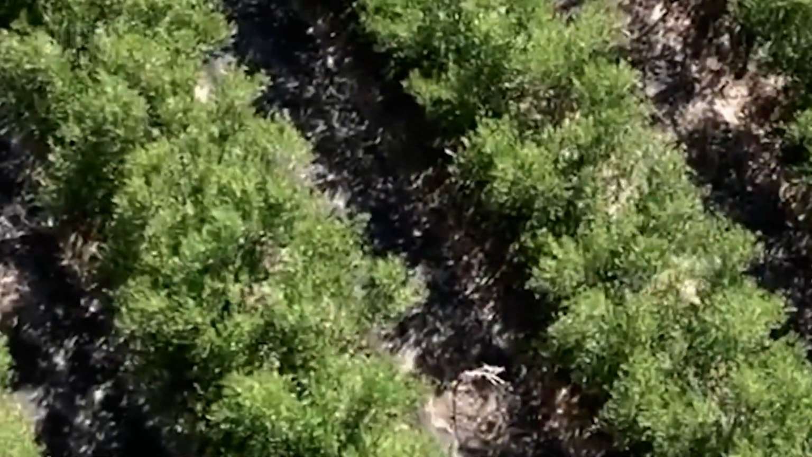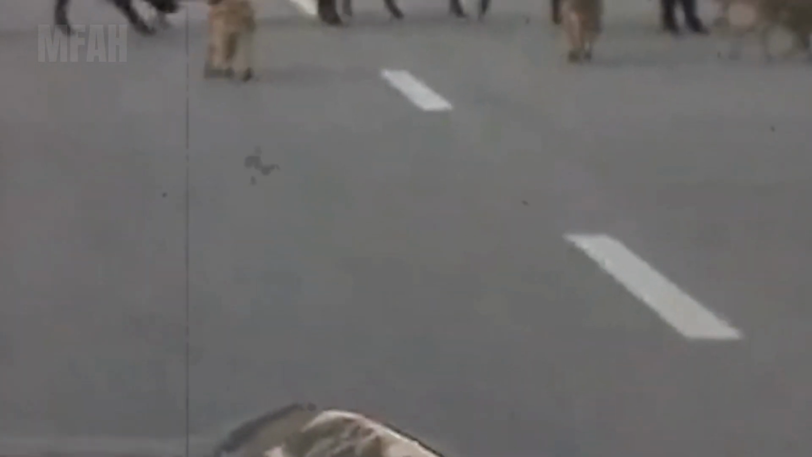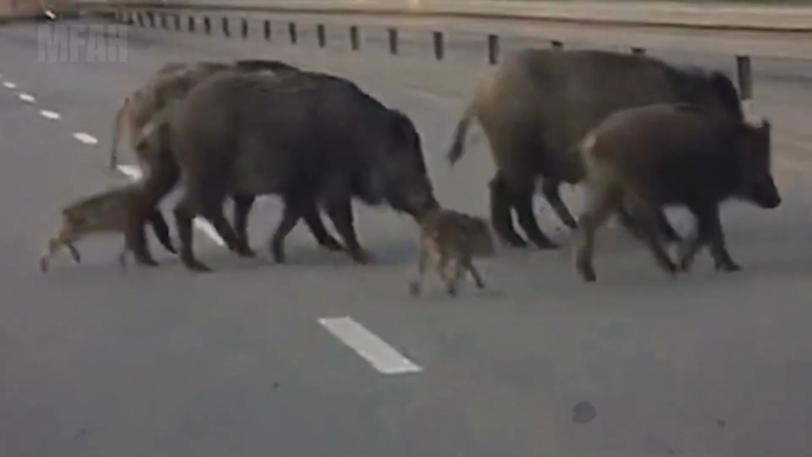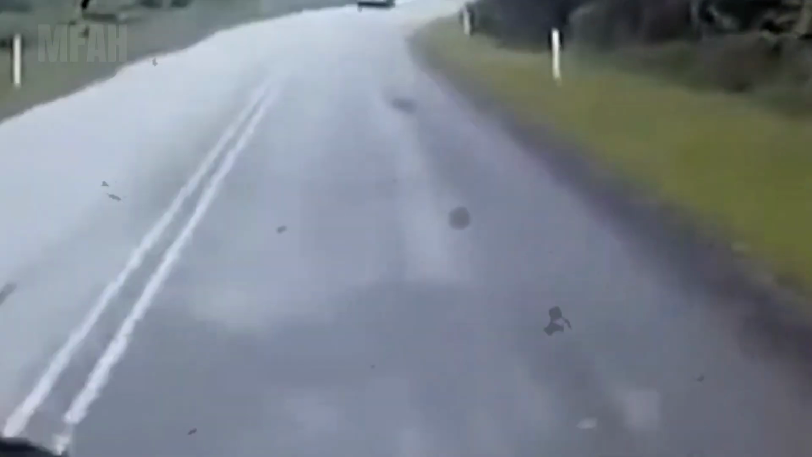But the danger doesn't stop at the farmlands. When wild hogs start boldly entering residential areas, everything changes. They're not just wandering through open fields anymore. They're crossing roads, charging through traffic, and causing accidents.